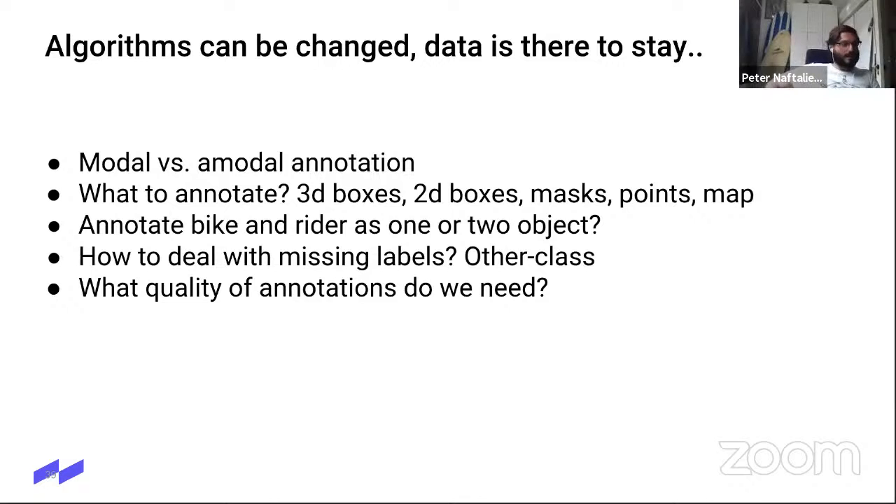So the question comes, how can you interpolate into the future what other annotations you will require when you're doing your next test of the algorithm? How can you prepare? Let's say in the bicycle and person example, it's not so interesting because they're always connected, so it could be 1 object. And I know this even though I still haven't started testing the future algorithms.